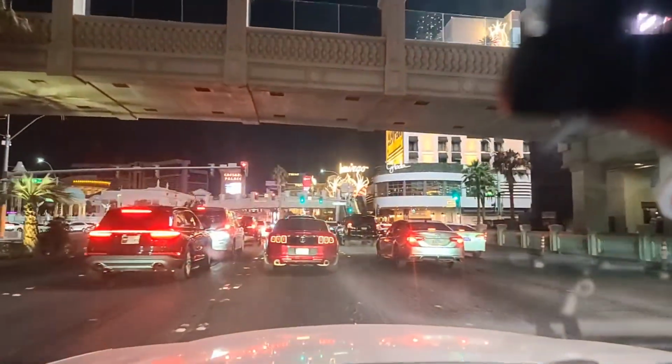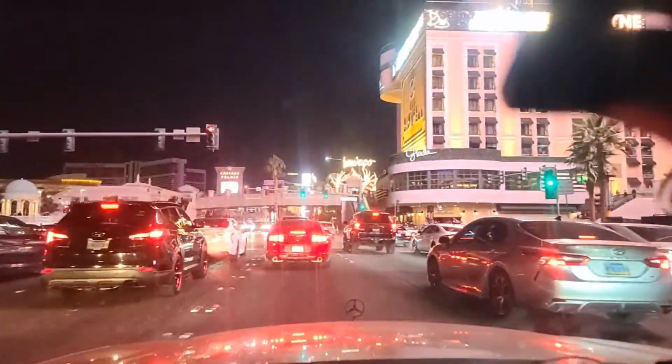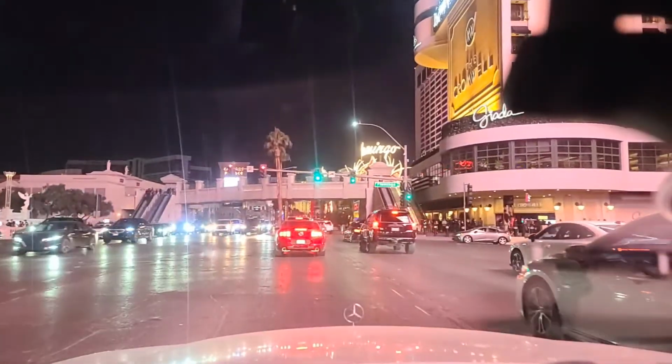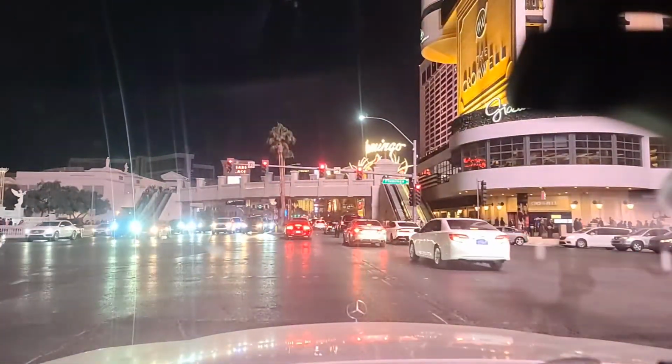Flamingo, of course, a major east-west artery throughout all of Las Vegas, the Las Vegas Valley. And see if we can make this light. And I'm not sure. Nope. I will hold here. So it's interesting, right?